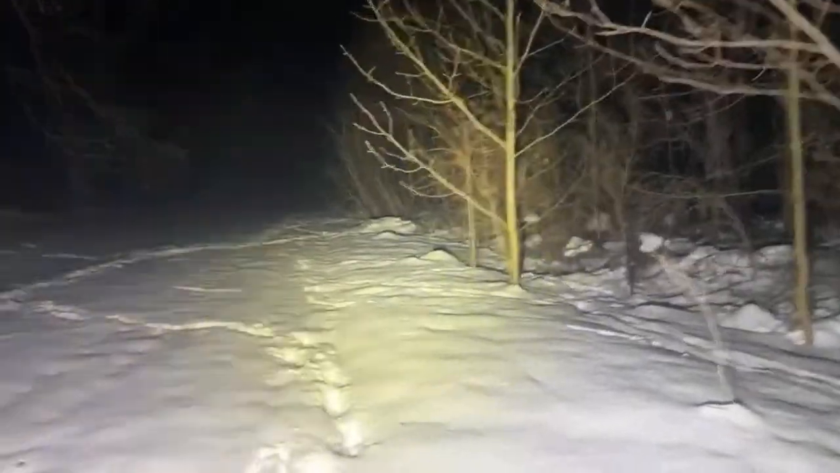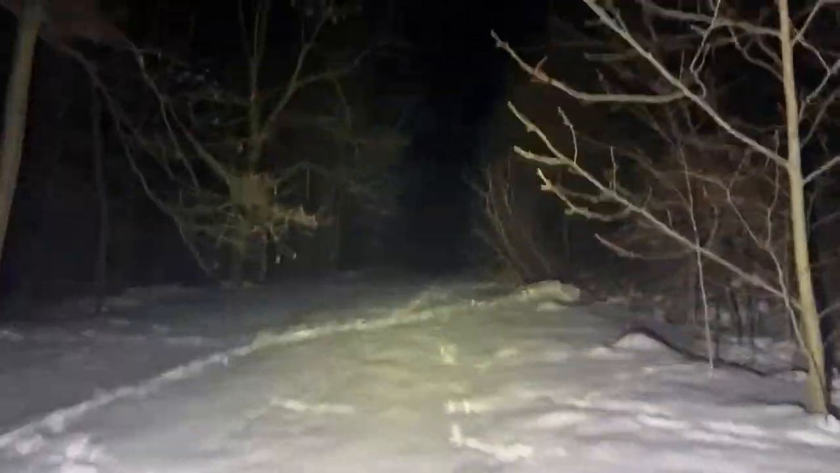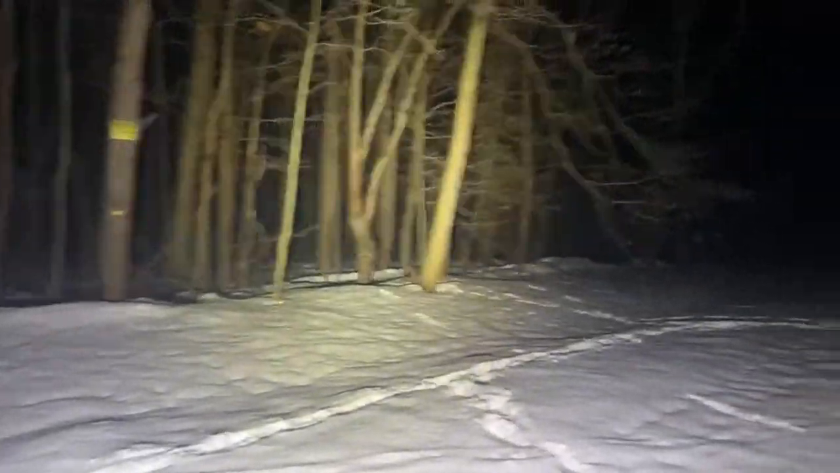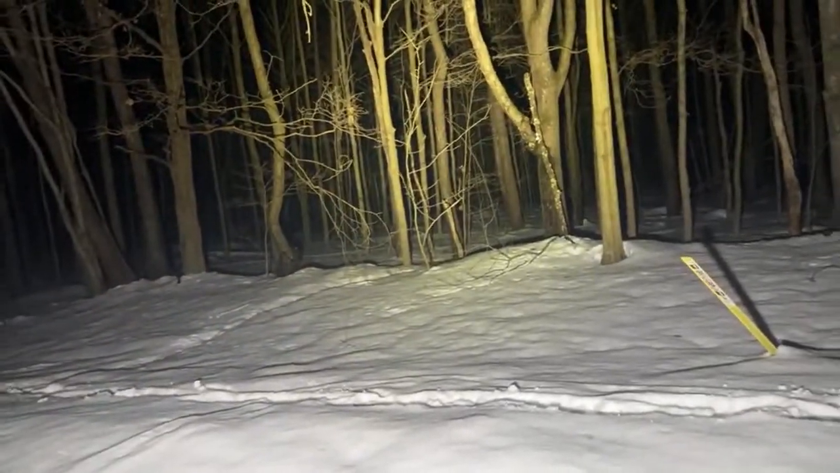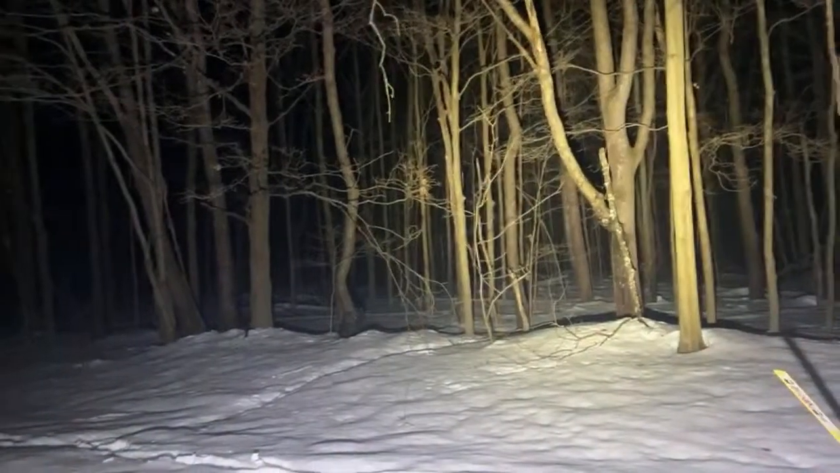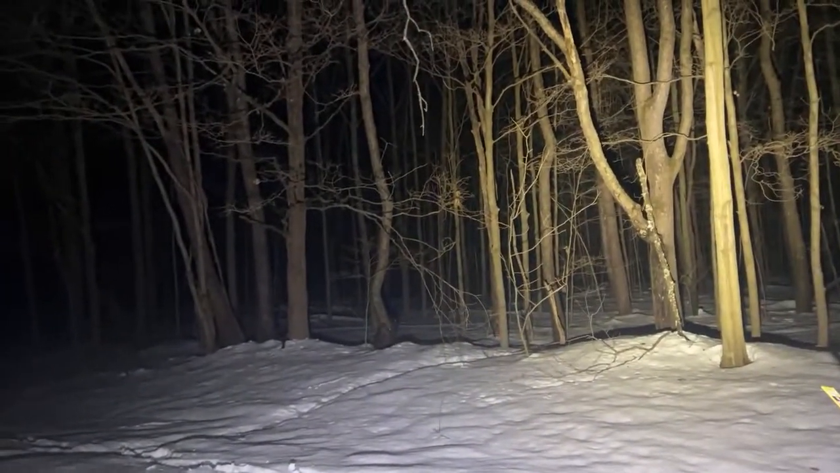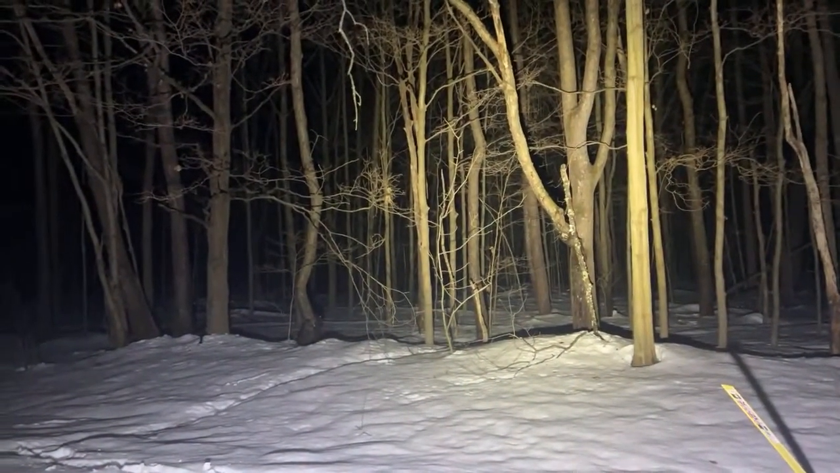Yeah, well, I have mucks on. Here, this type of snow, you can put those. Ooh, there's something moving over there. Look at that branch. It's moving. There's no wind. I heard something, and I look over and I got that branch moving. Right there. The freak.